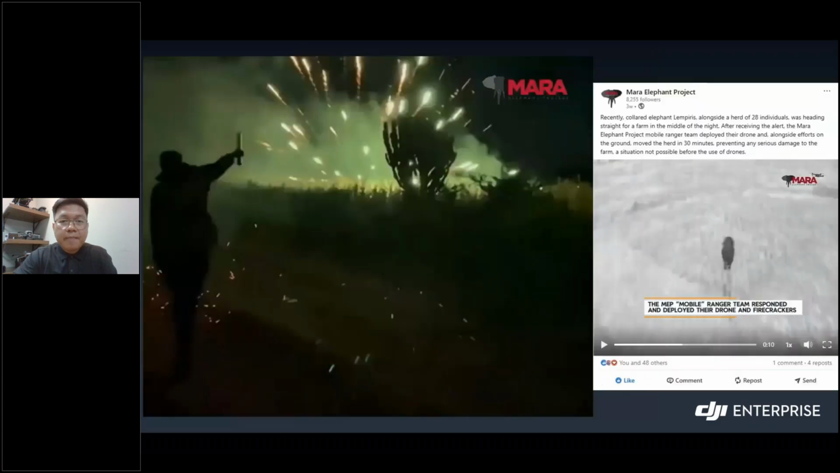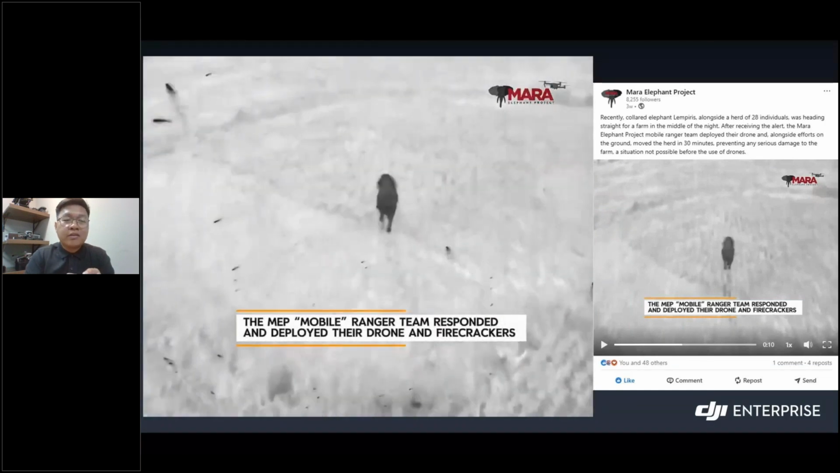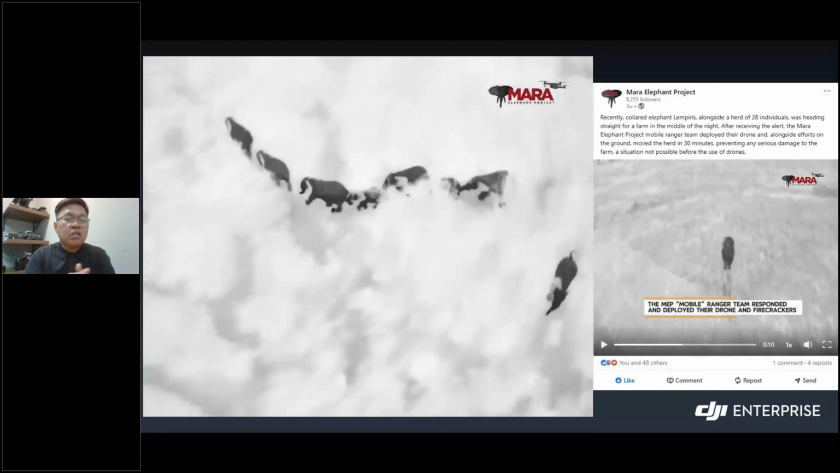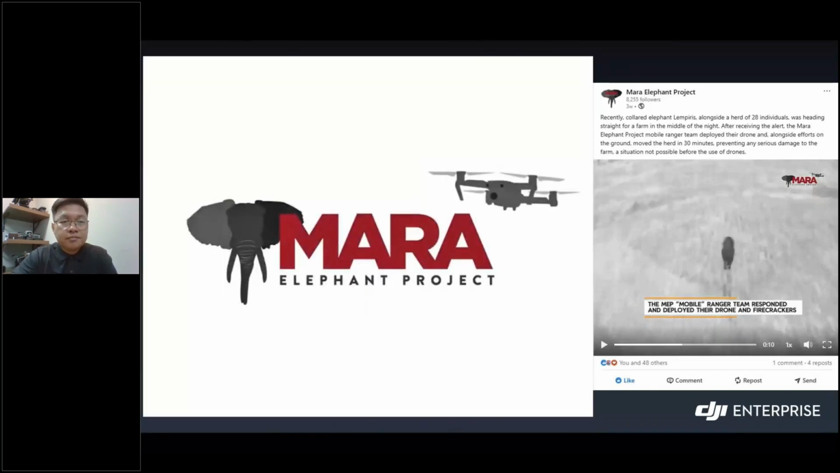Next, we also have here that they use the thermal imaging camera, just like we have shown you in the video. Additionally, they also use firecrackers to scare off these elephants, and using the thermal camera of this drone helps them to track the elephants more efficiently.